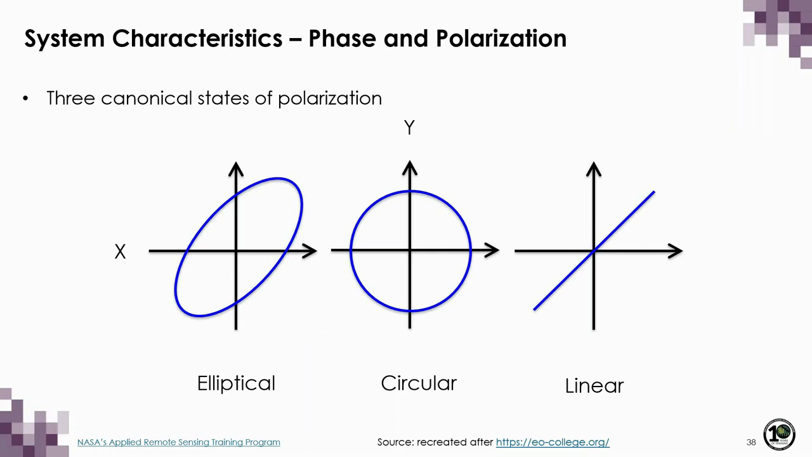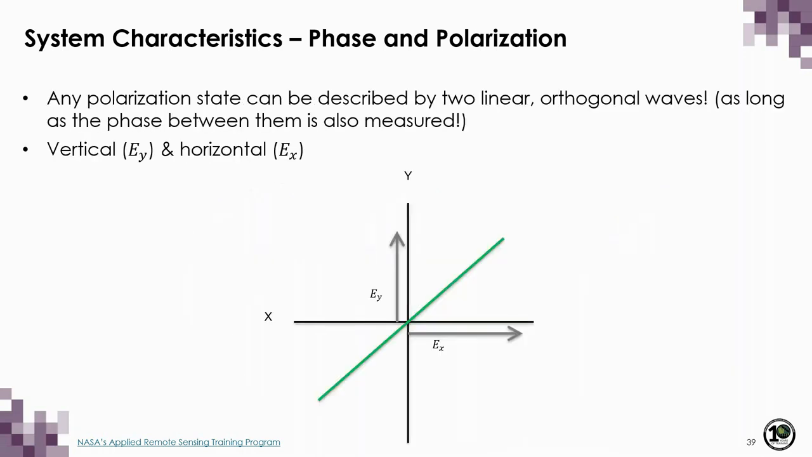Up until this point, though, we have only seen linearly polarized waves, but that's only one of three different canonical polarization states. So in addition to linear, there's also elliptical and circular polarization. Before we dive into those, though, what's interesting is that we can describe the polarization state of any wave by fitting two orthogonal waves to the total wave cycle. By convention, we use one along the vertical and one along the horizontal axis. And this might sound a little bit confusing, but let's see how it works for circularly polarized waves.